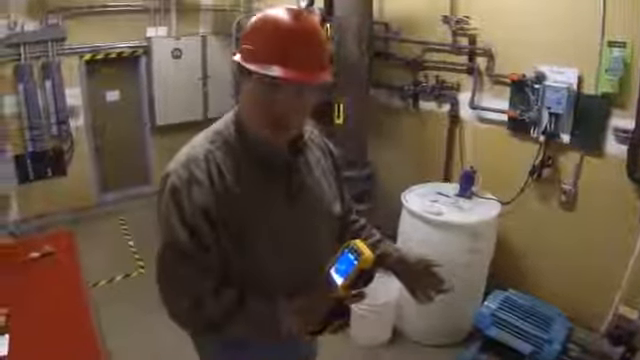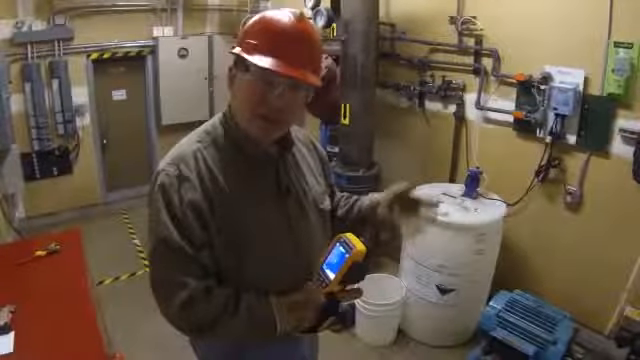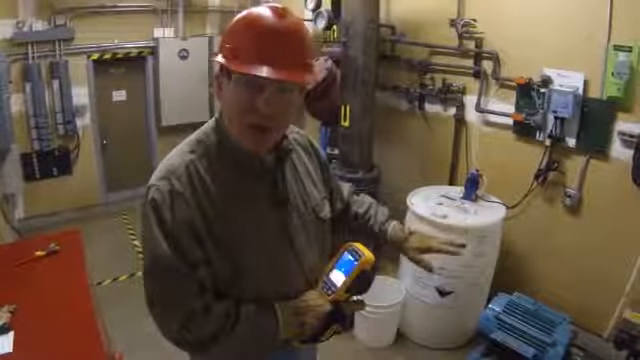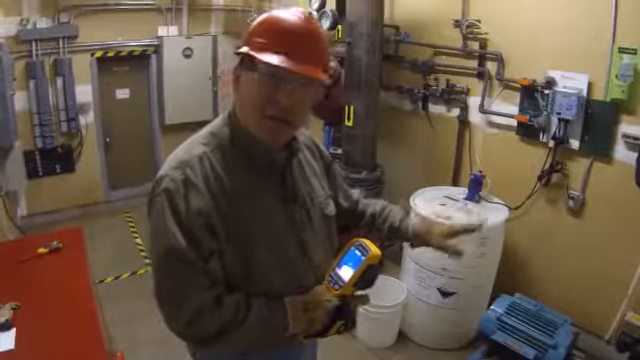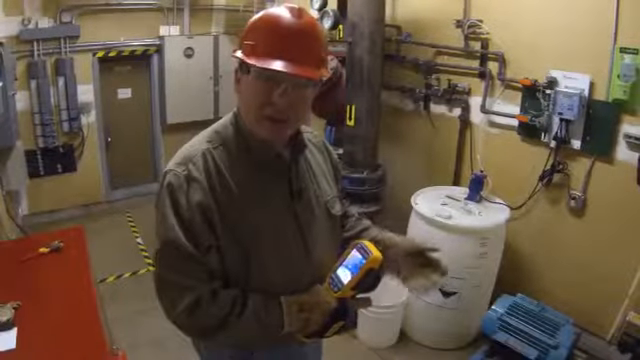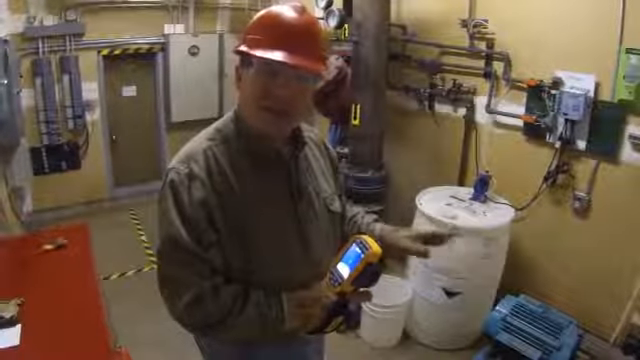From an electrical standpoint, you find a high resistance connection or something looks like it might be overloaded, you can use a clamp meter. If you're finding problems that are localized hotspots, might be a problem with internal windings, it's a good opportunity to use the power quality meter. It could be, as I said, transients, harmonics, anything like that.